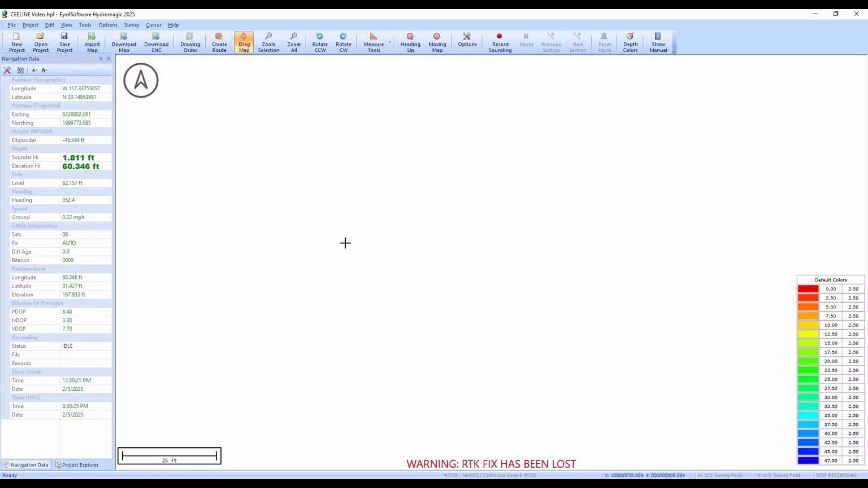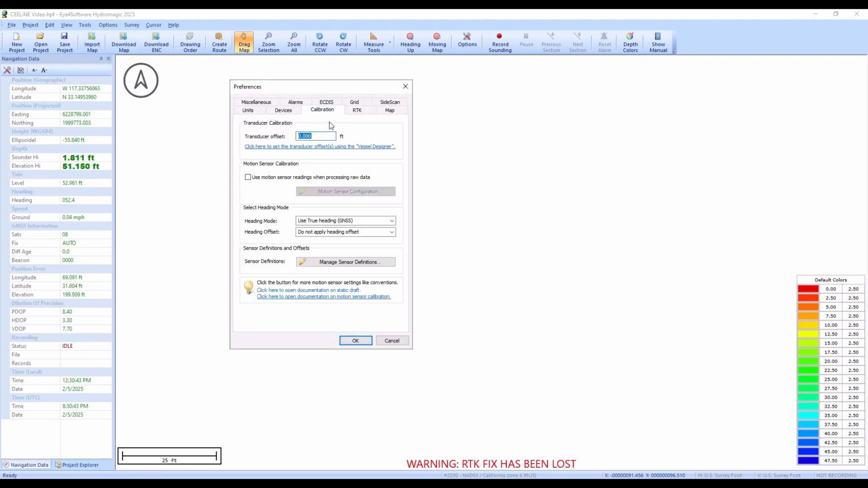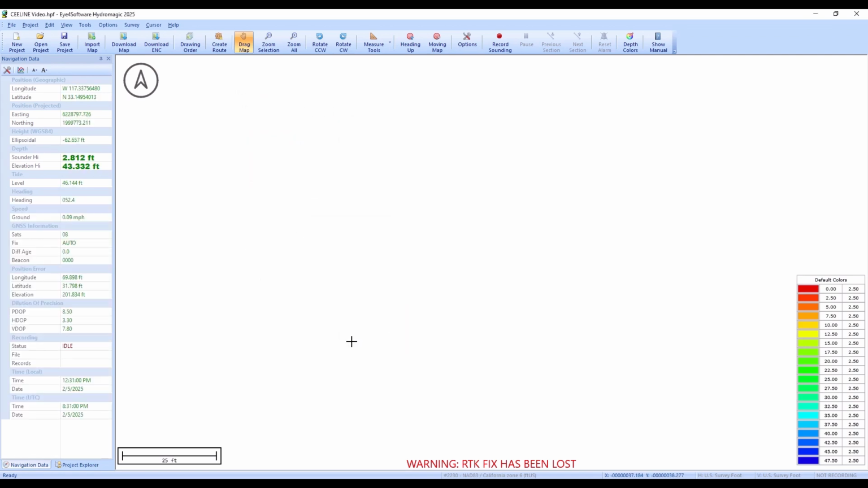So I will now mention there's another way to handle the draft in Hydromagic, which is, I would say, not the recommended option. It can get a little bit complicated when you start moving projects from one computer to another. But there is, in options, preferences, calibration menu here, where you can put the transducer offset in Hydromagic. So you could potentially put our 1 foot transducer draft here in Hydromagic, plus we've got our 5 foot antenna height for a total of 6 foot. And so now our depth has gone up to 2.8 because we've added a transducer offset in Hydromagic.